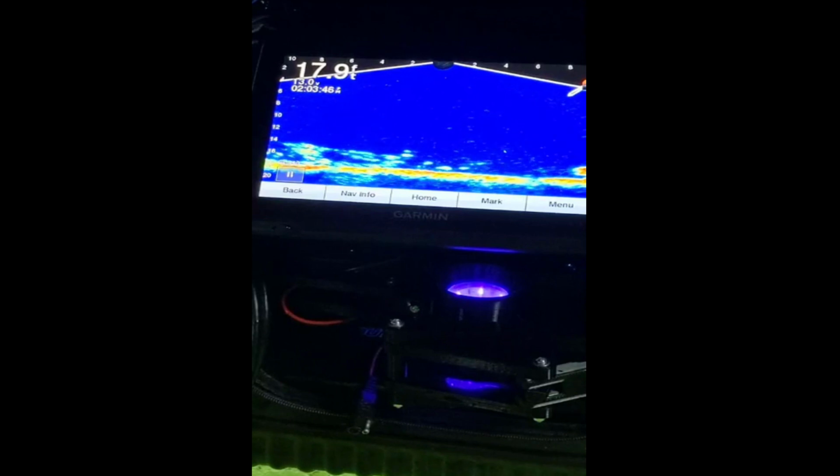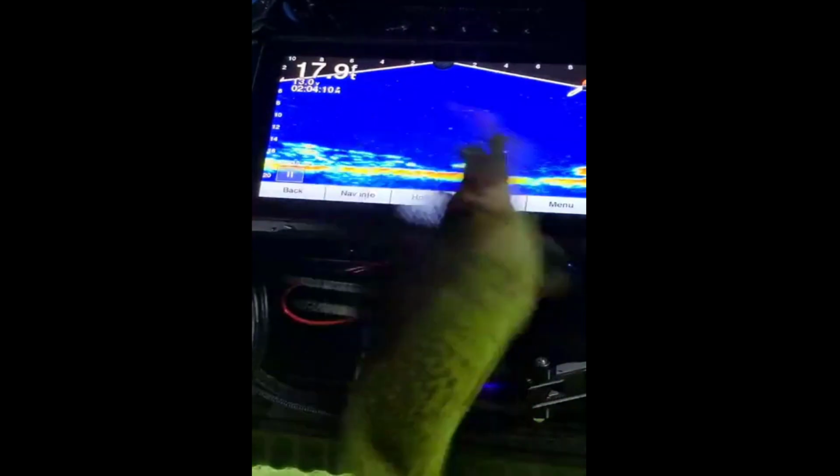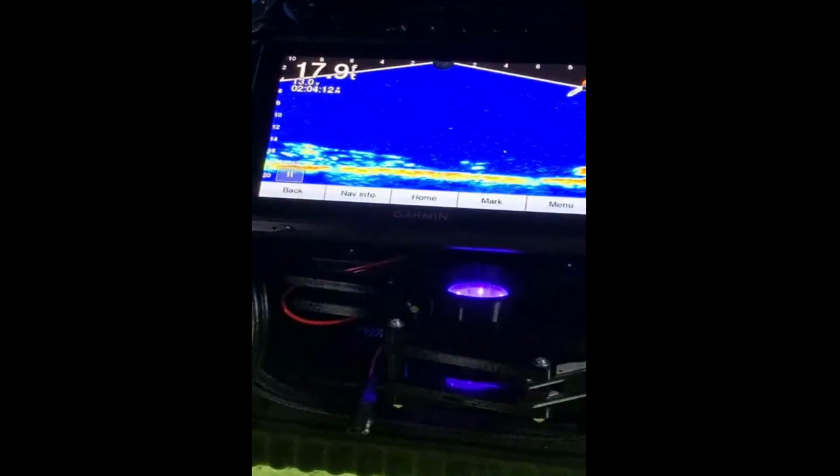Do they want the pink? Oh, there we go. He's out. Oh, yeah, he's hooked up. Finally. Probably a 10-inch. They've all been about the same year class.